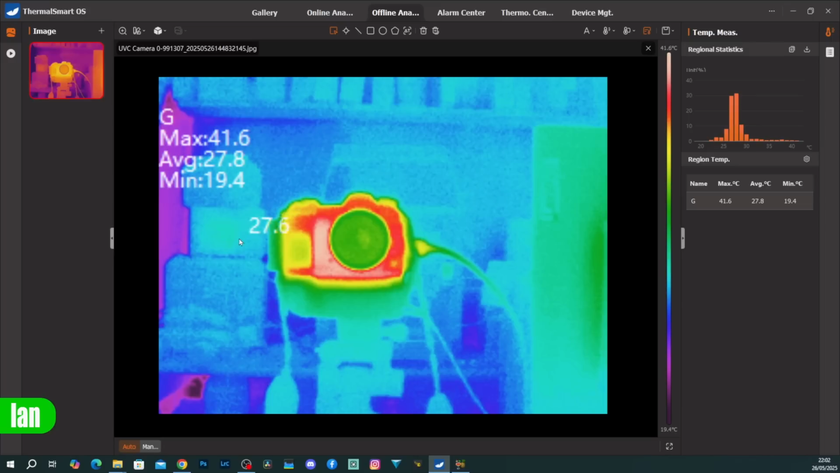However, I have to say, considering you're getting a thermal camera with a really good screen, and I will say the screen on this is fantastic, you're getting that thermal capability, that visual light camera, that infrared if you want the laser pointer, and you've got all of that additional functionality for analysis. You can connect it up to your PC, your smartphone, and you even have that radiometric feature that allows you to interrogate the still images after the fact as well.